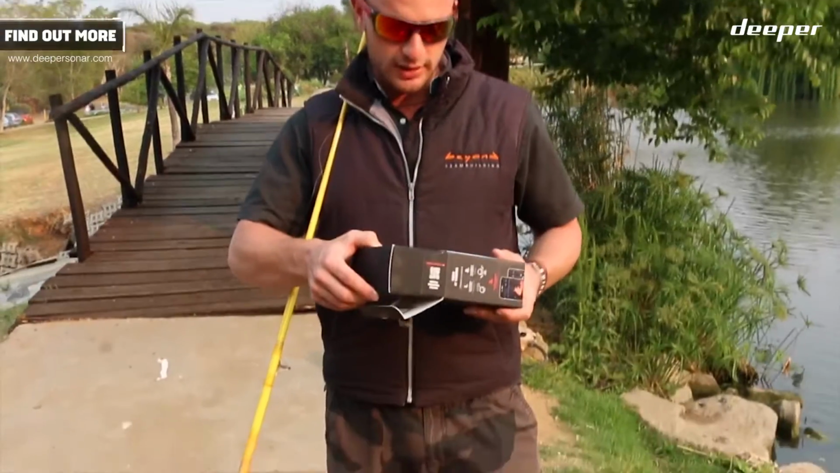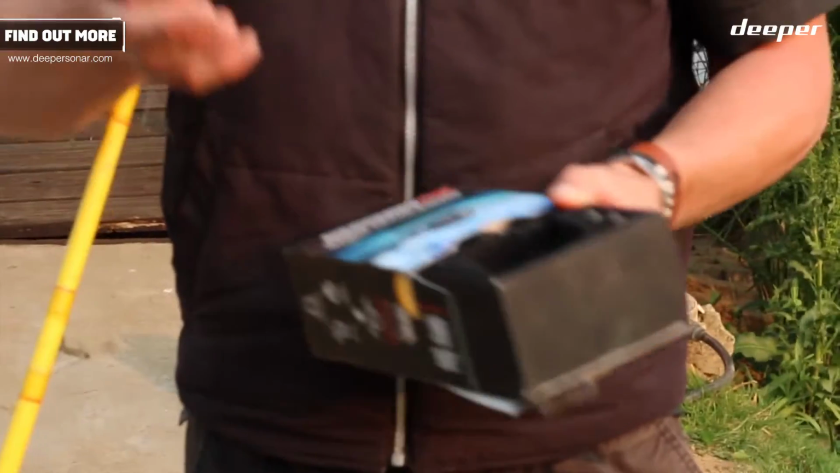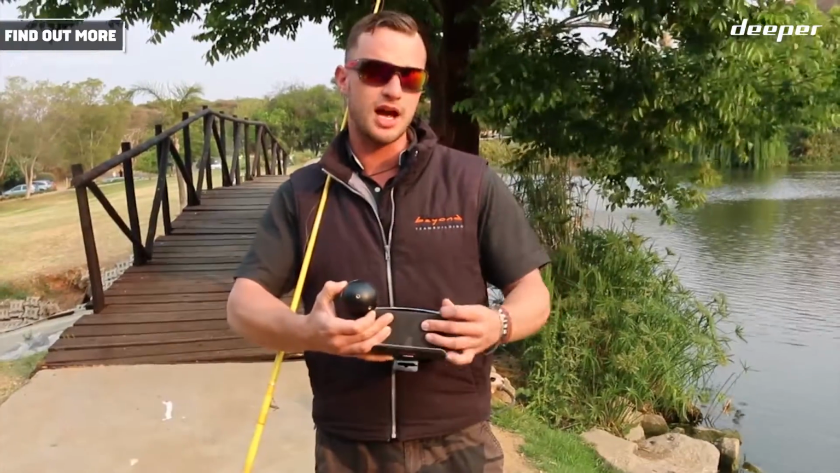I'm going to show you basically what this little Deeper looks like. Some of you are expecting a huge thing. Basically, this is the size of the Deeper. It comes with attachment points. It's got 3 modes: onshore mode, boat mode, and ice fishing mode.